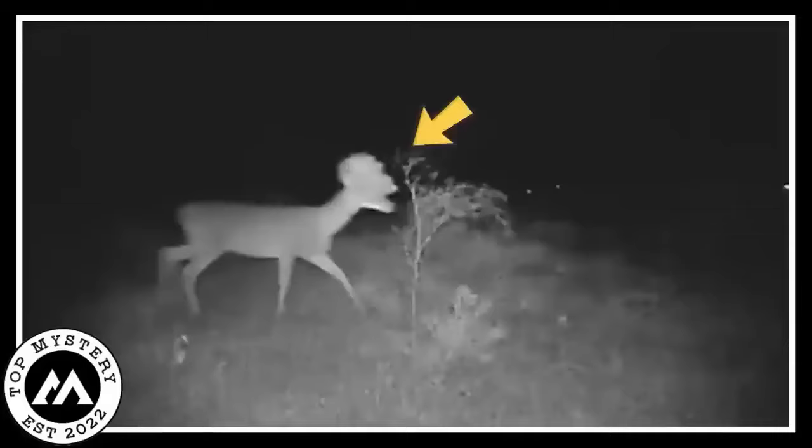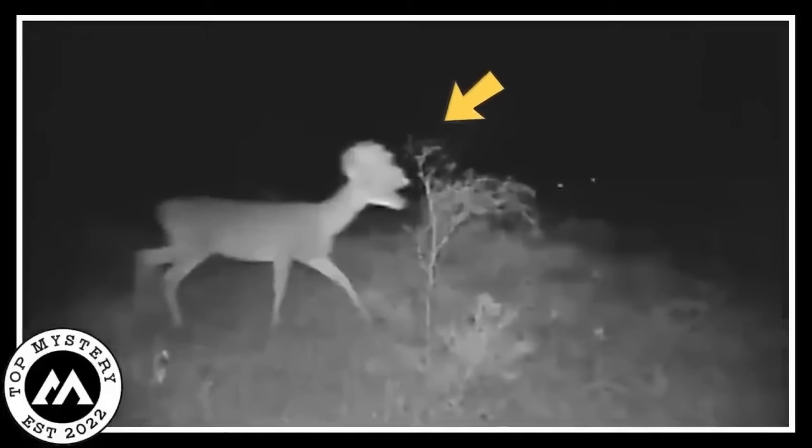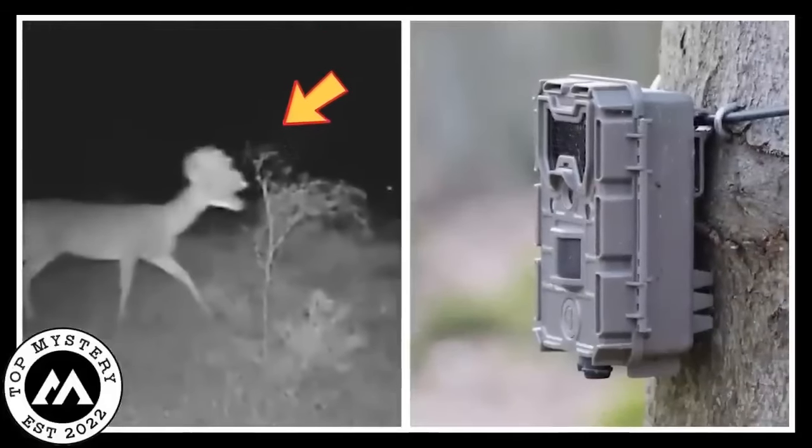So there it was, strolling through the fields in the dead of night, its mutant antlers shining in the moonlight. The farmers who spotted it could not believe their eyes. This buck was like a creature from another dimension, or at least that's what it seemed like. The other deer probably thought it was the coolest thing ever, but the humans were a bit spooked.